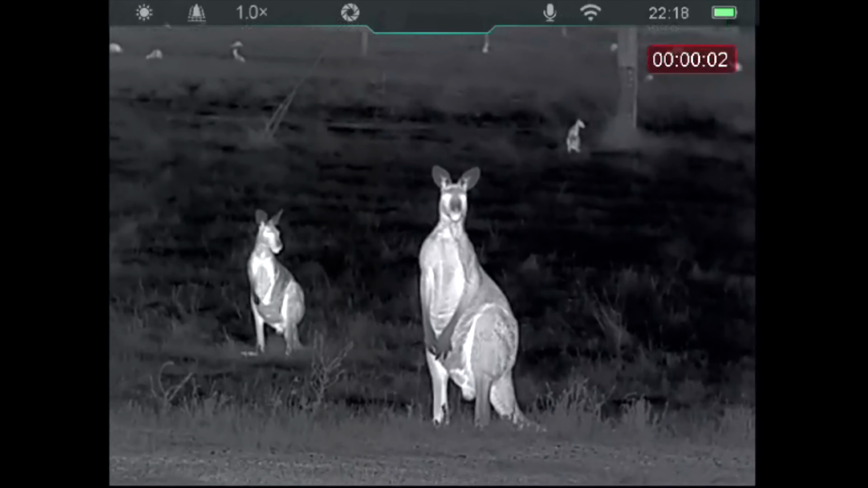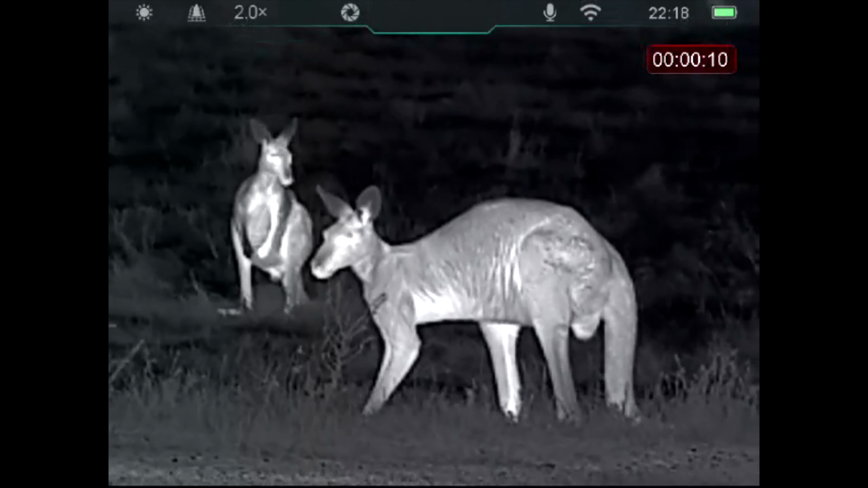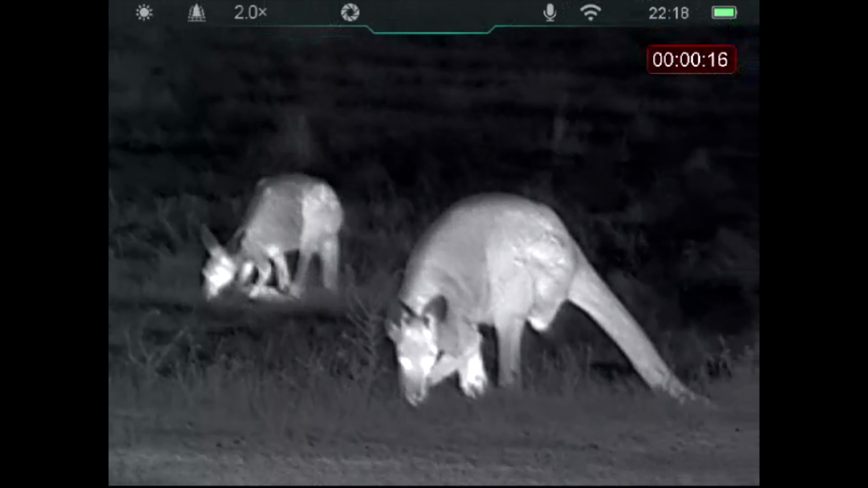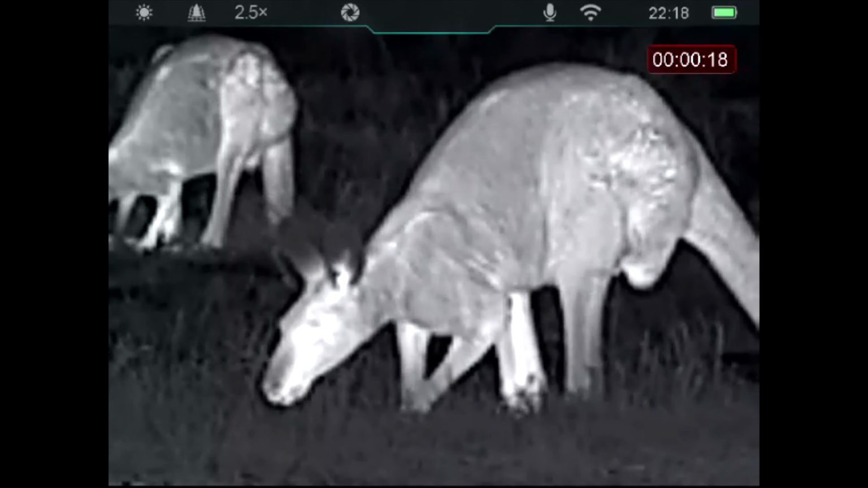That millikelvin number, sub 25, the lower the number, it's a noise equivalent thermal detection, I think is what it stands for. The more detail it sees in differences in temperature. So you'll actually see a lot more detail in the actual target animal, especially up close. With this being sub 25, that's really high-end specs. So that's it. That's the pros and cons.